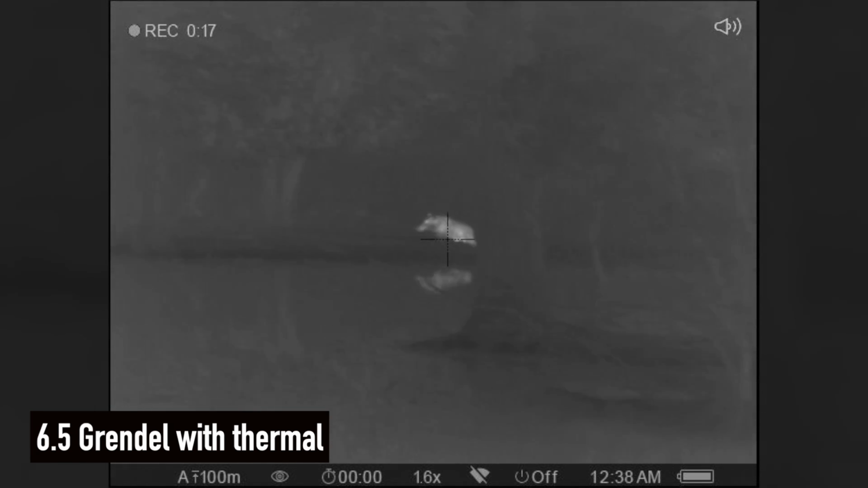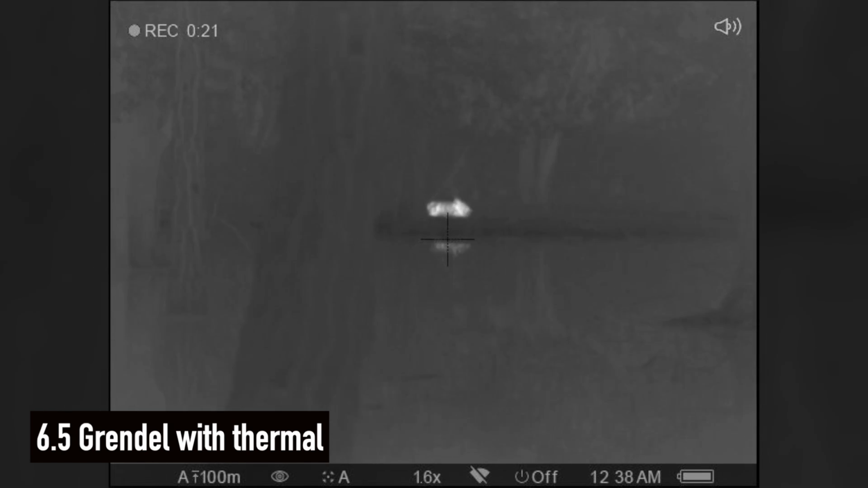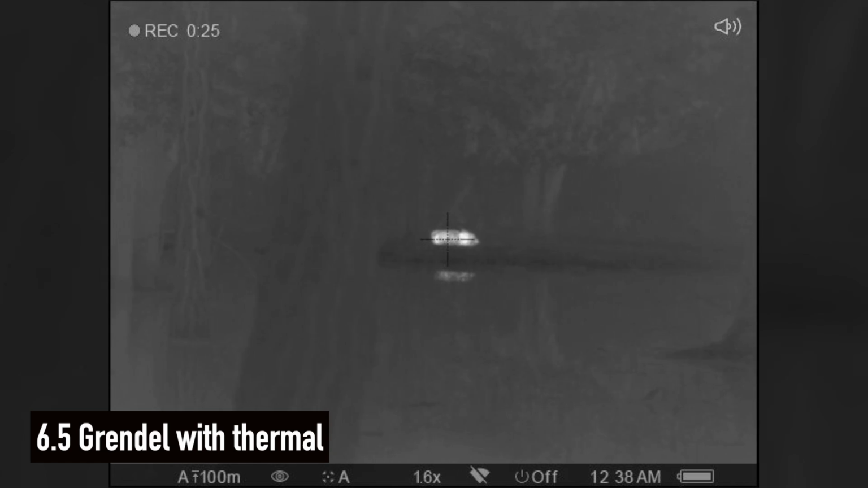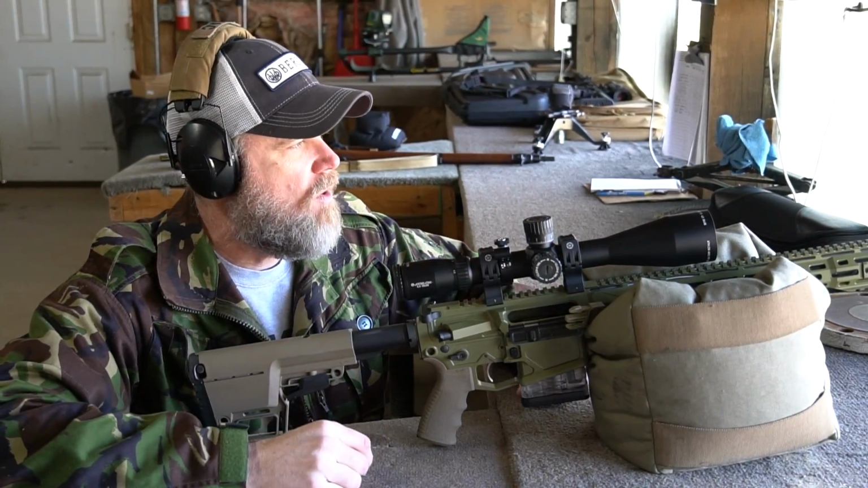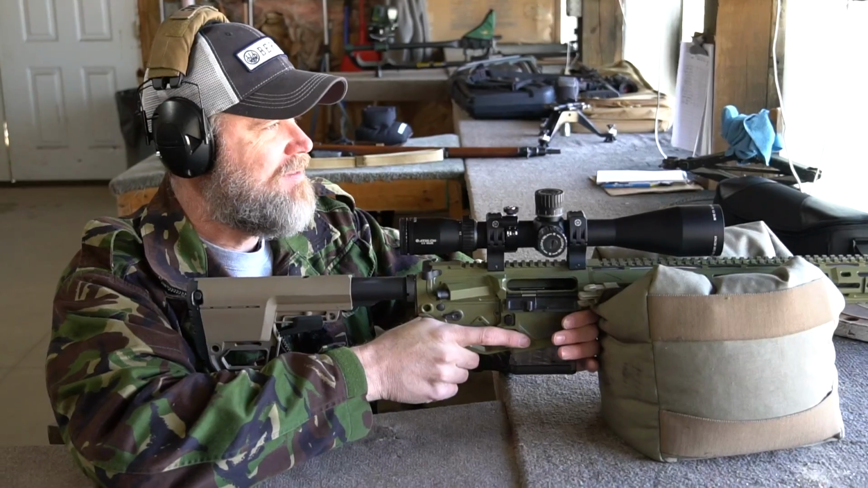All right, let's do a little bit of shooting with the 6.5. This one's doped at 100. I've got to find my flashlight here because the scope's backlit. Yeah, all my turrets are set to 0. So I'm doped at 100. We'll do a little bit of shooting at 100, then we'll shoot at 200 and use the exact same hold and see how this performs. It should perform as good as a 6.5 Grendel.